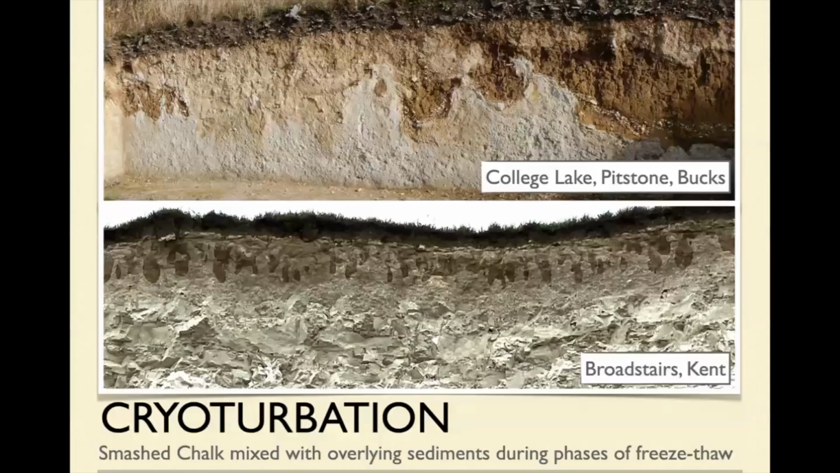There are other things going on which we don't see very often. So these are two examples that I've seen from elsewhere. I haven't actually seen this around here, though I believe it does exist. This is a thing called cryoturbation, where essentially you've got water in the surface layers melting and then freezing and melting and dissolving some of the chalk underneath.